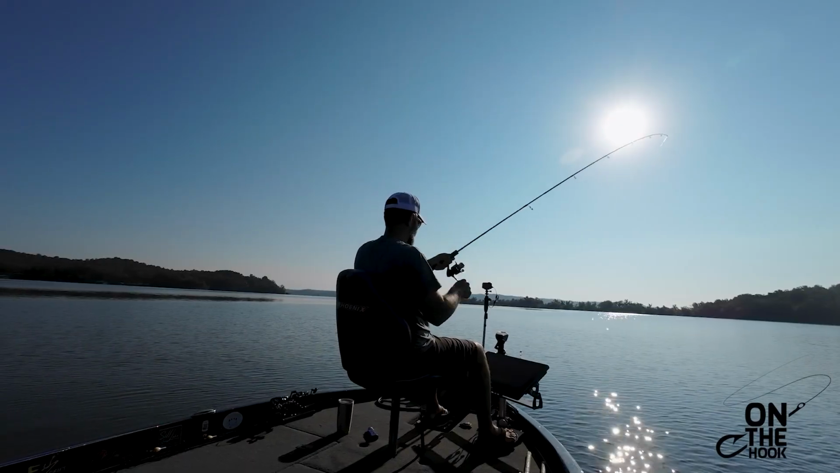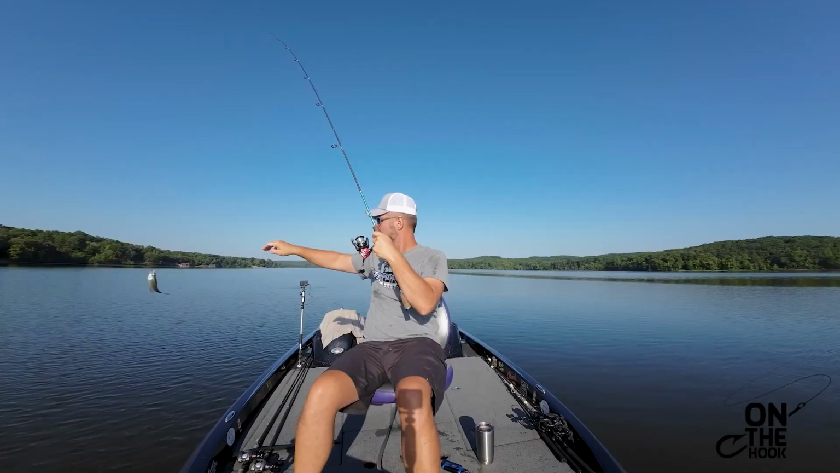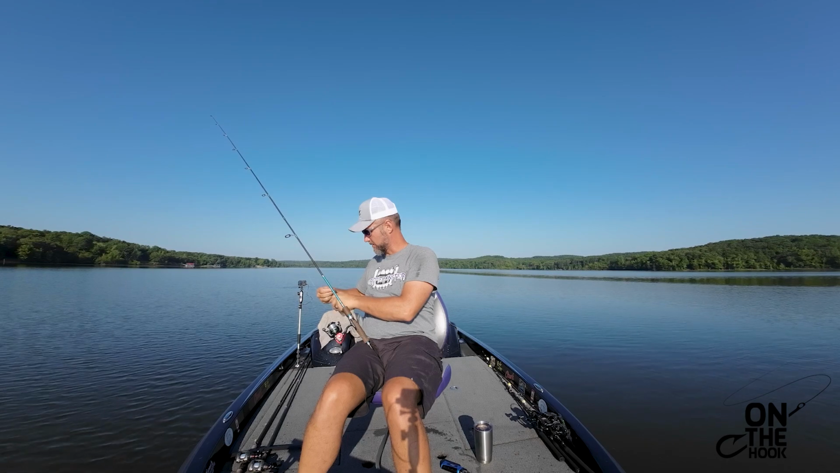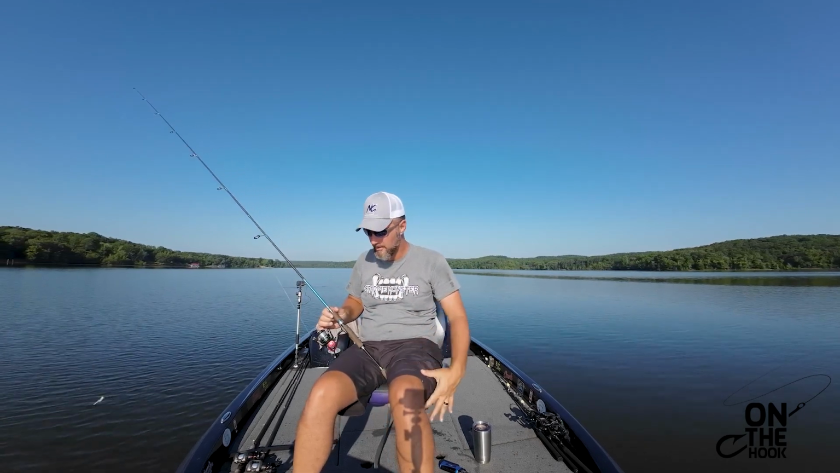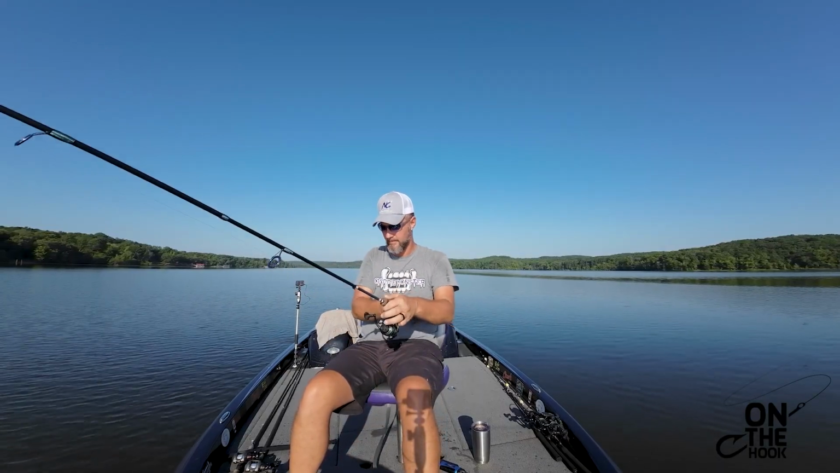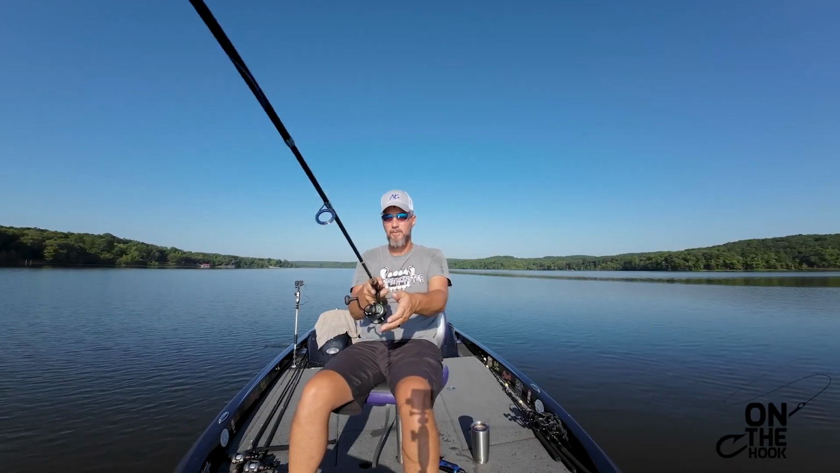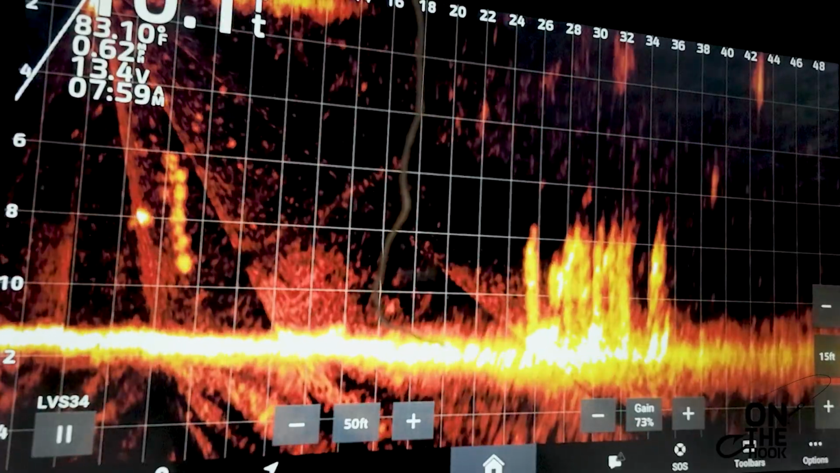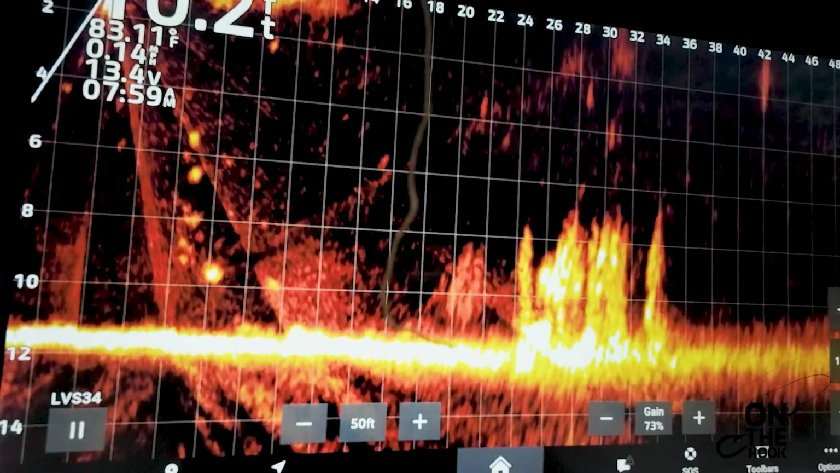Got that one. Little jumper. Little jumper. Black crappie. Little turd. Go grow up, Bubba. You still benched. You ain't in the game yet. Straight towards the sun as every other doggone one, which that's the way you need it to be. You need your shadow behind you, especially in these clear water lakes like Kentucky Lake here.